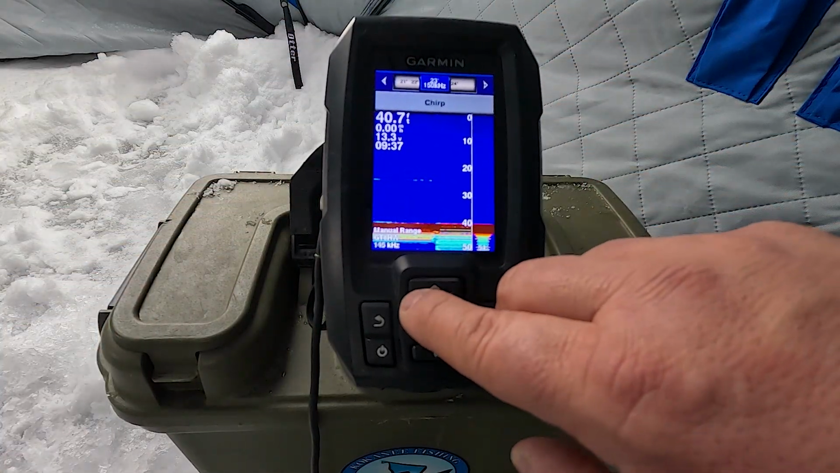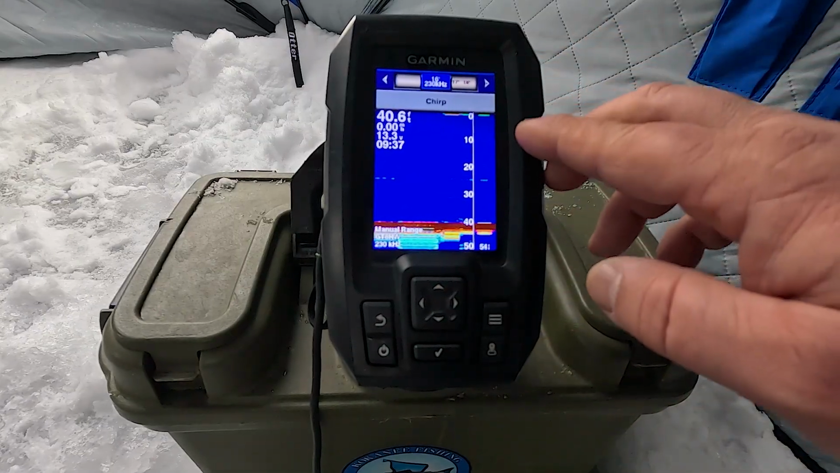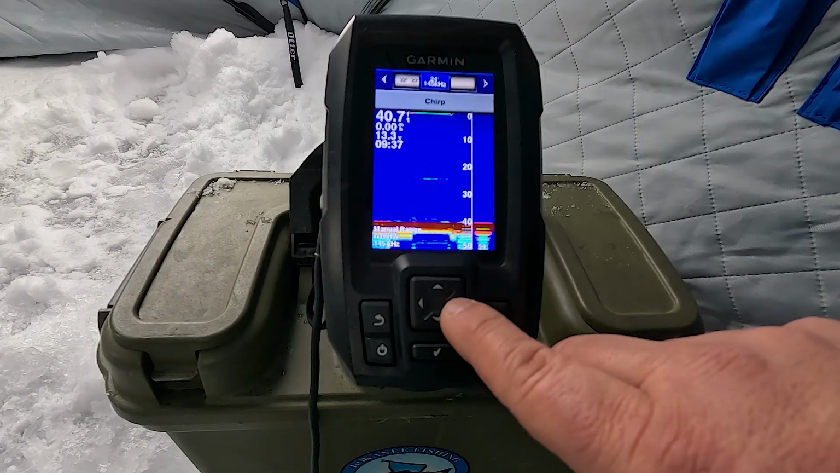If I want a narrower cone, I just adjust it, as you can see on the top, and I can go to a 16-degree cone and it automatically adjusts my frequency. I prefer, like I said, if I'm by myself especially, a 24-degree cone.